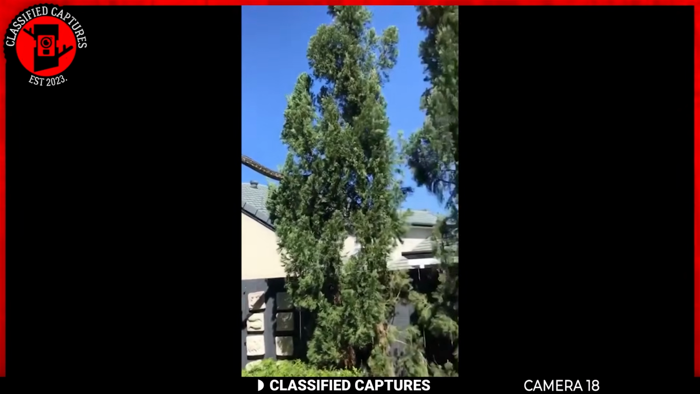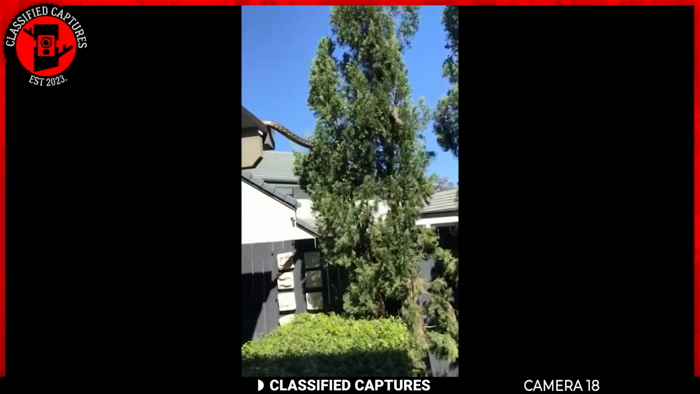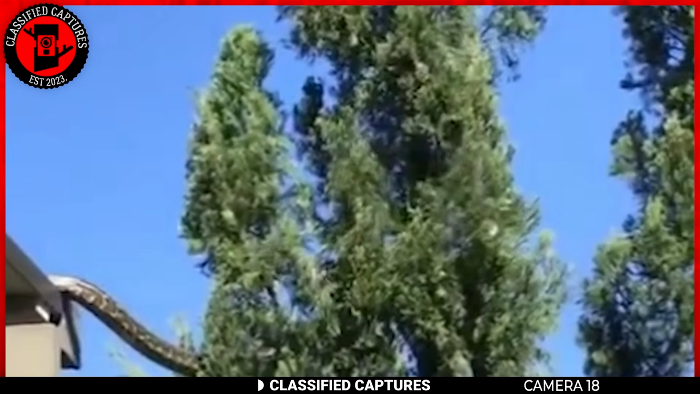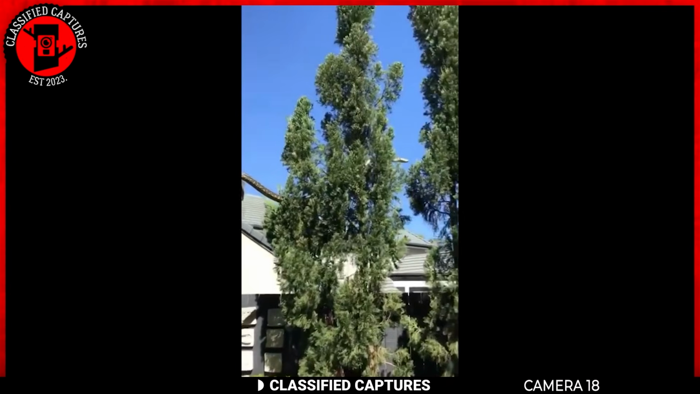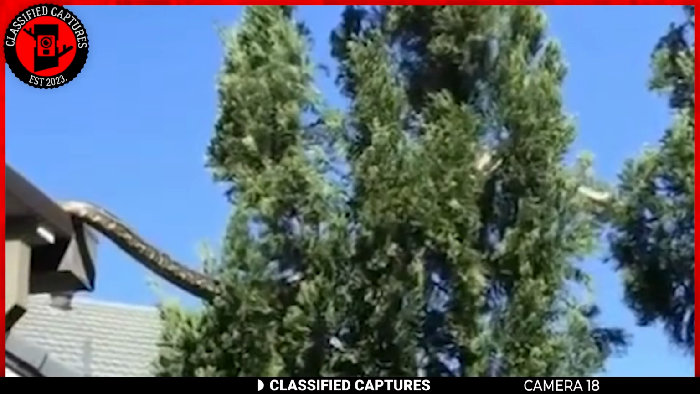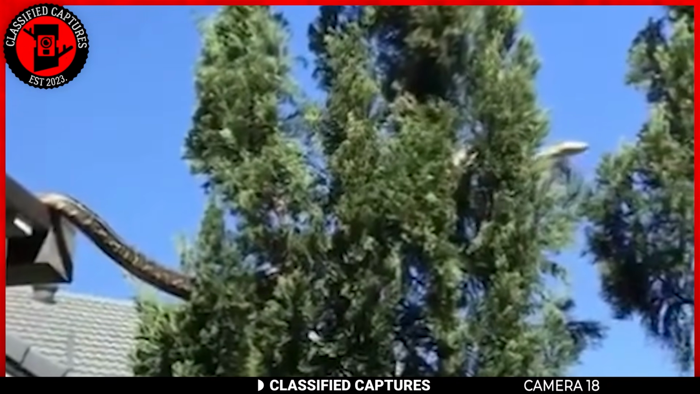Snakes are known for their agility and climbing abilities, but witnessing such a colossal specimen in a residential area is undoubtedly a rare and unsettling experience. As the family's camera captures the unfolding saga, the colossal serpent casually lifts its head, surveys the surroundings with a reptilian nonchalance, and then, brace yourself, begins its majestic ascent to another tree.